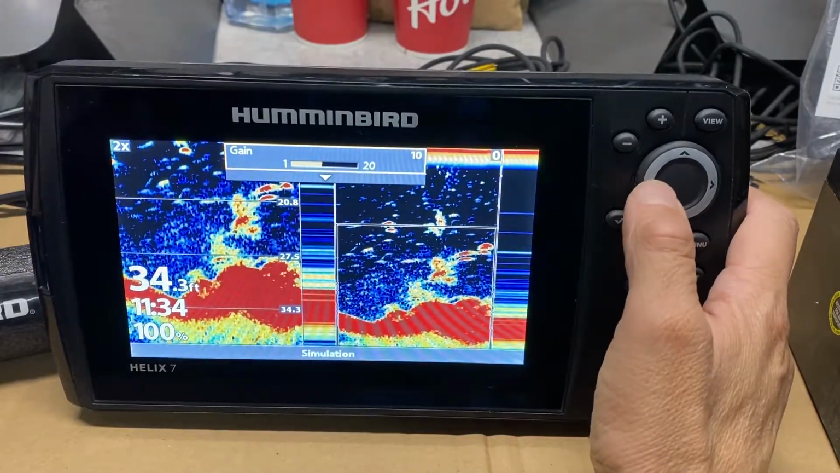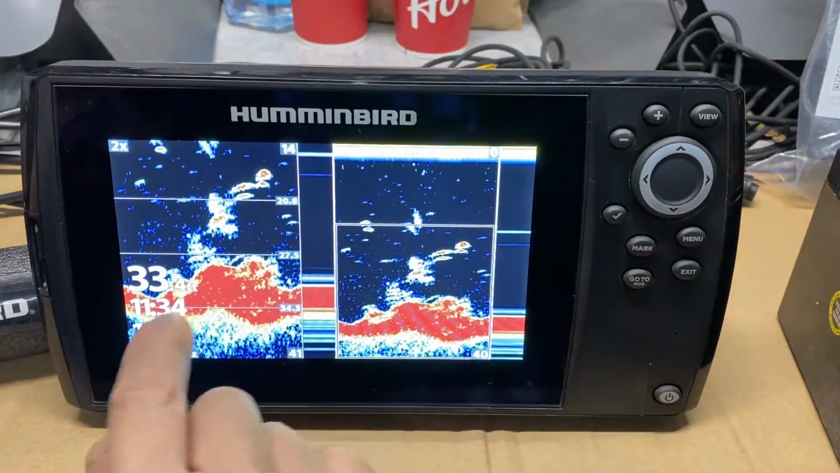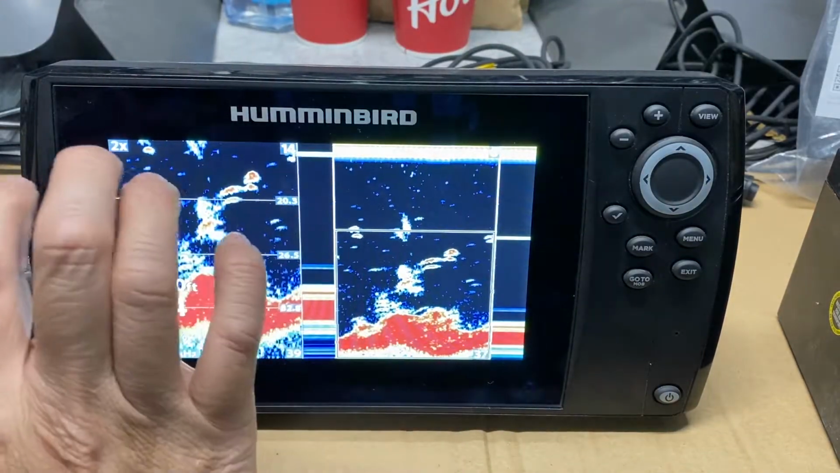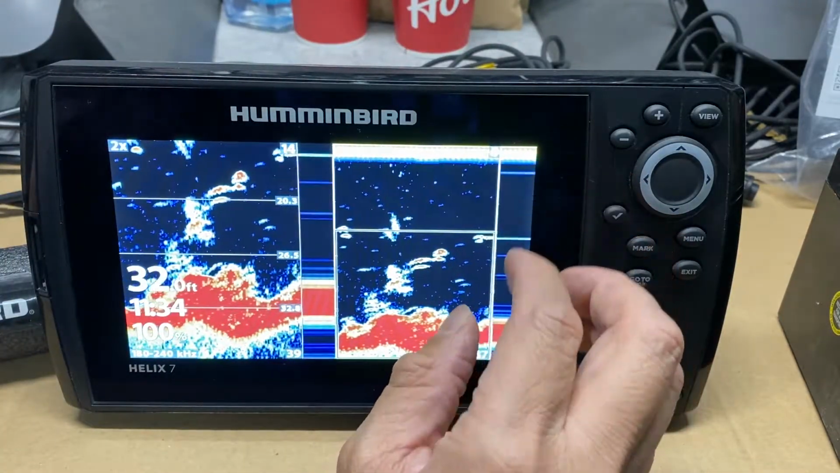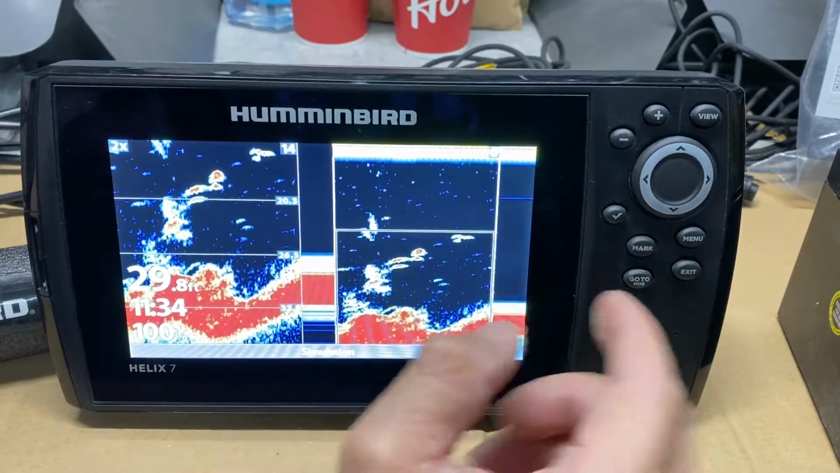1, 2, 3, 4, 5, 6. But we don't want to turn down power to the point where you can't see your jig. I'm only on the demonstration screen. I don't have the ice fishing demo mode on these units. So zoomed in, not zoomed in.